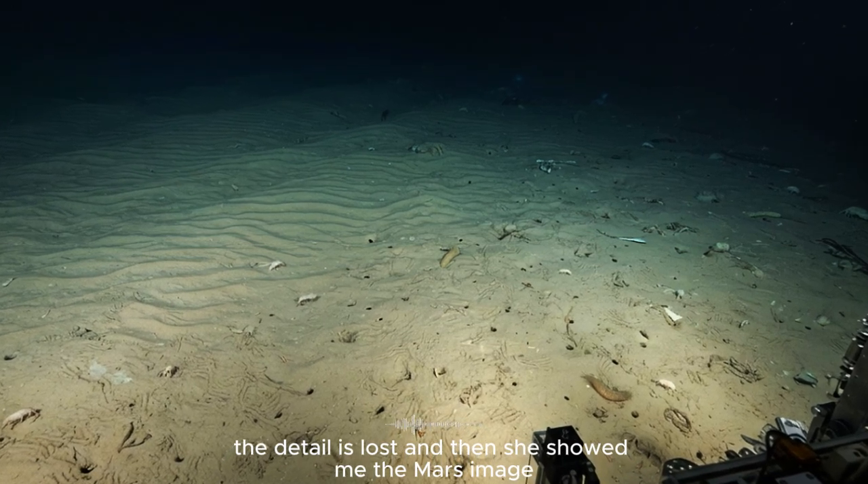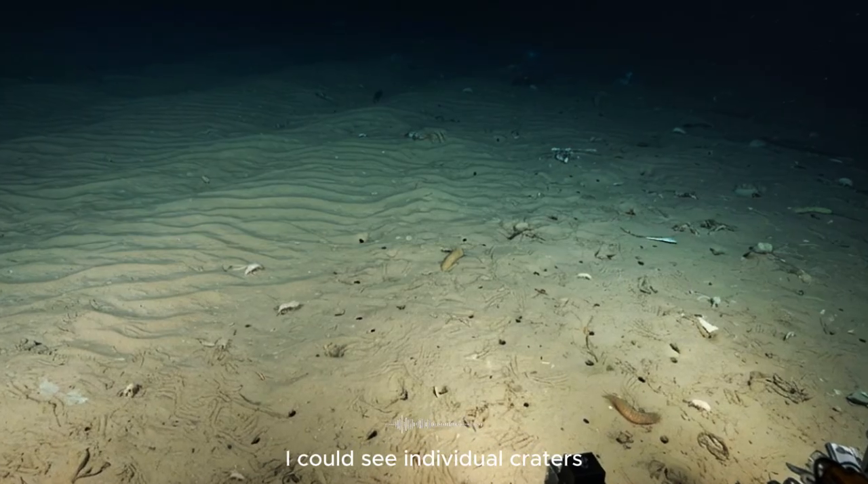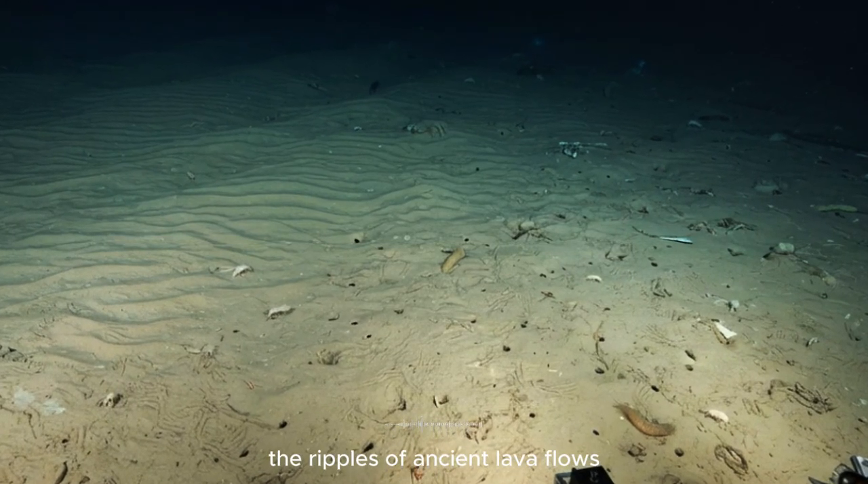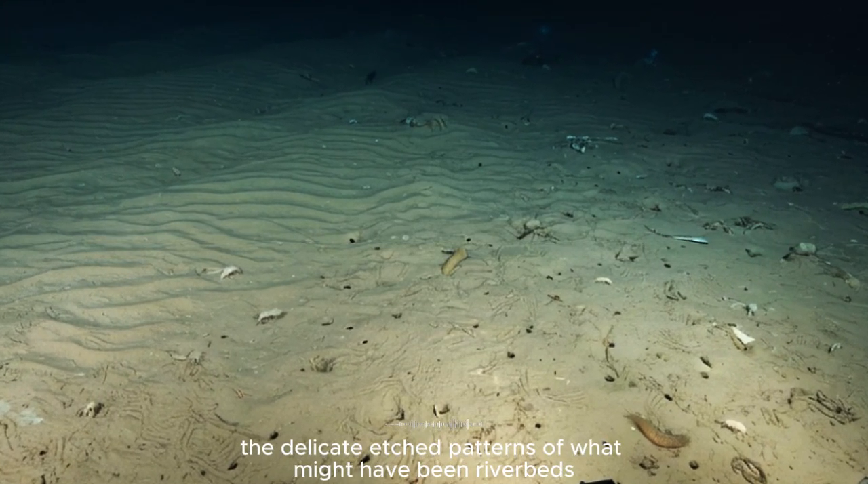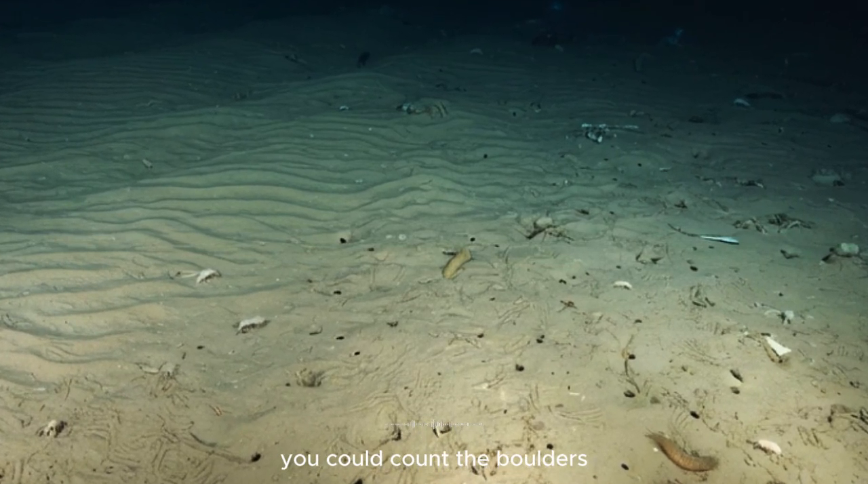And then she showed me the Mars image. A high-resolution, incredibly detailed image of the Martian surface. I could see individual craters, the ripples of ancient lava flows, the delicate etched patterns of what might have been riverbeds. The resolution was astonishing. You could count the boulders.